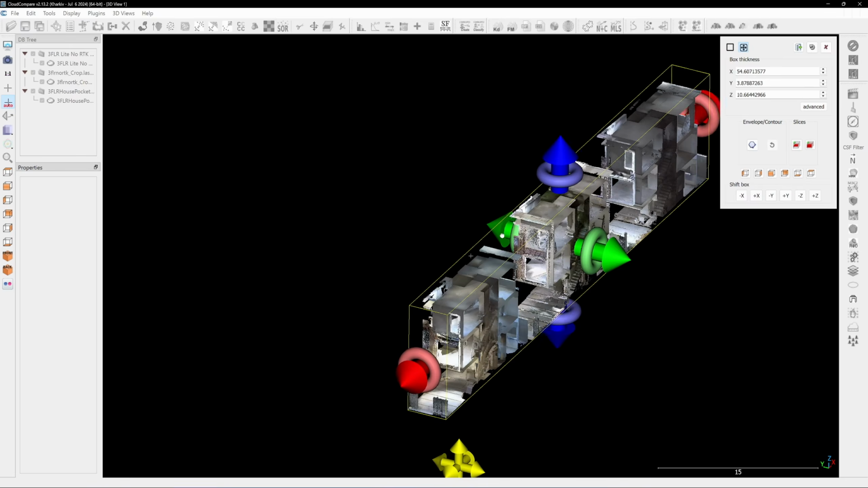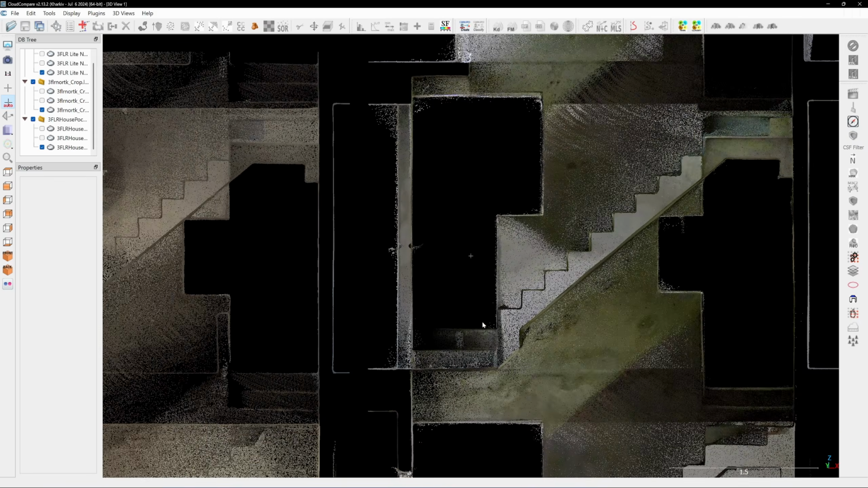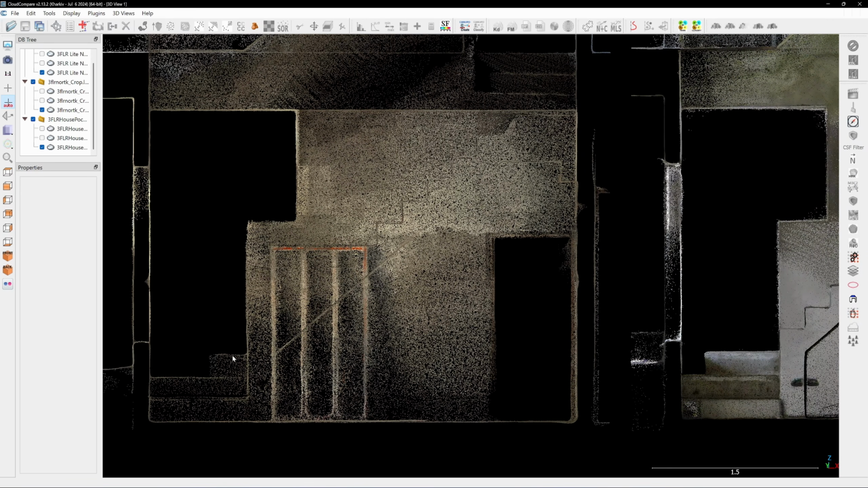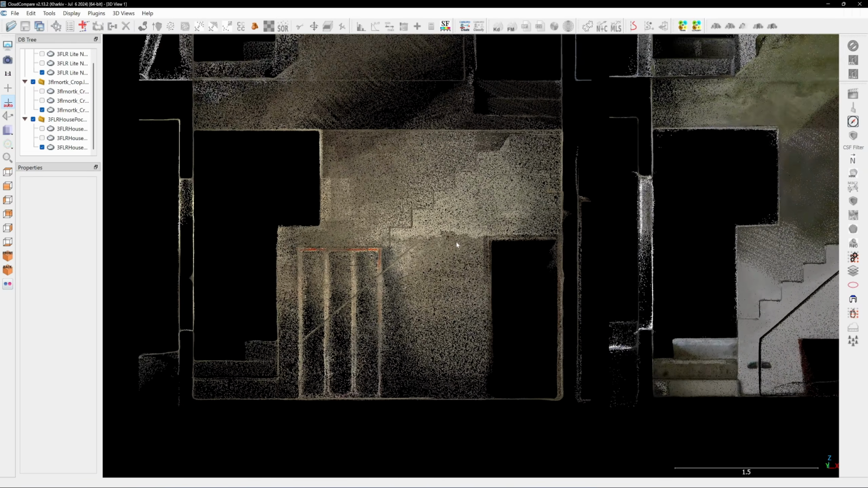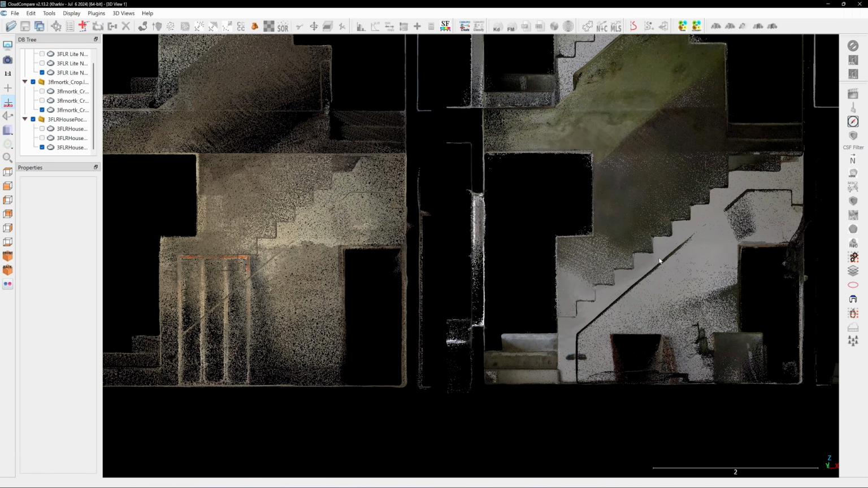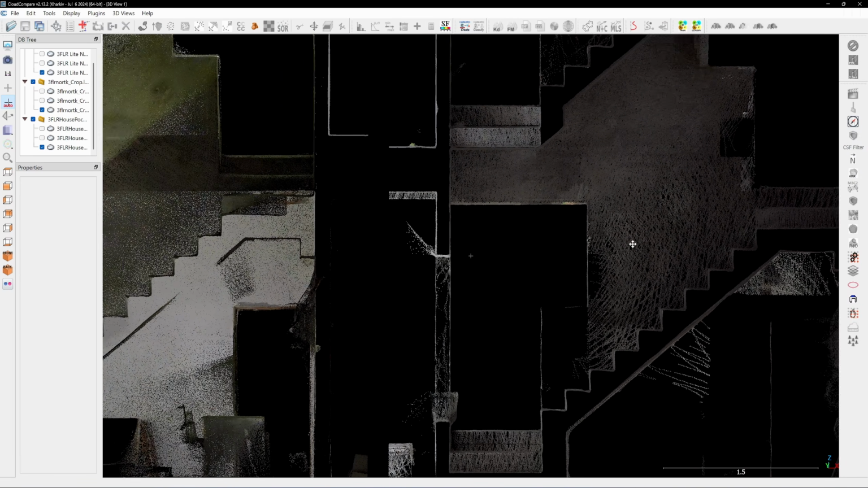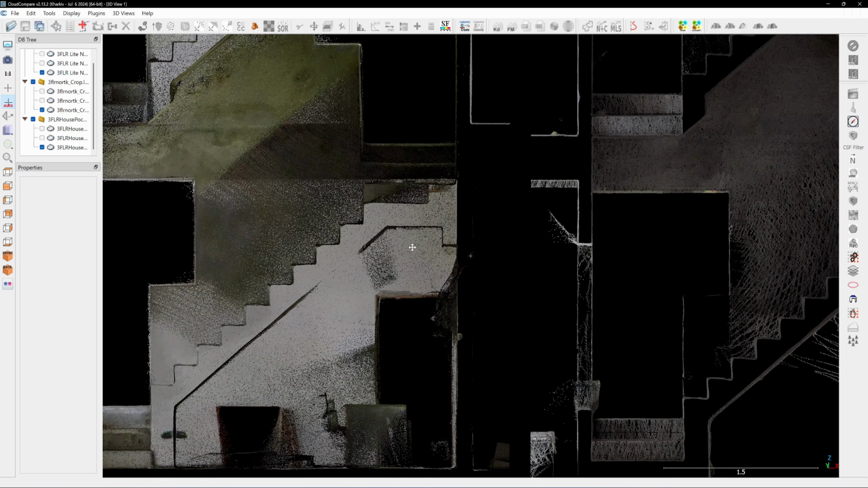On the far left is the O2 Lite, and I found that many of the staircases are missing compared to the Pocket 2 and the O2. In the middle is the Pocket 2, and it shows that all the staircases are fully captured. Same for the O2. The O2 Lite passes the 3-floor house test, but with many blind spots.